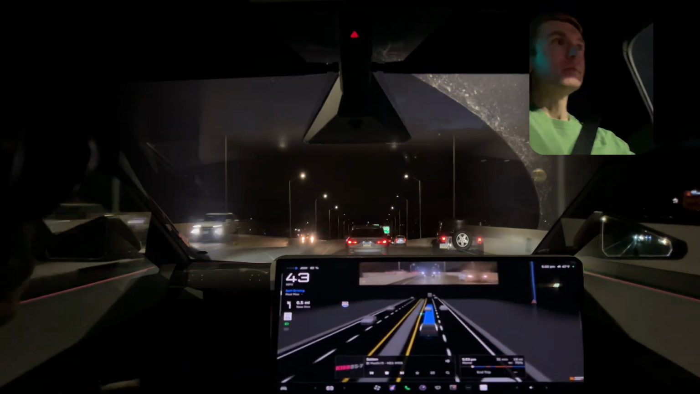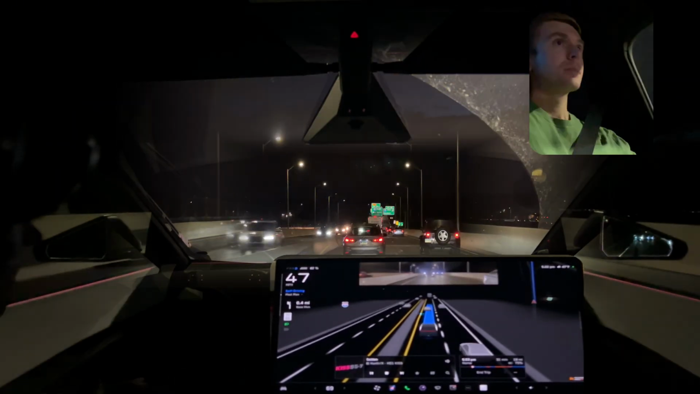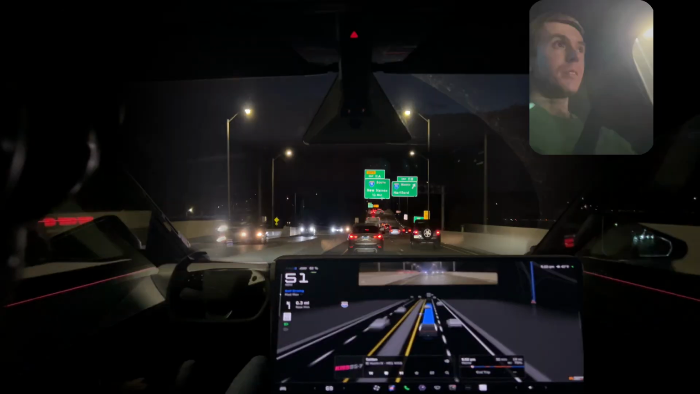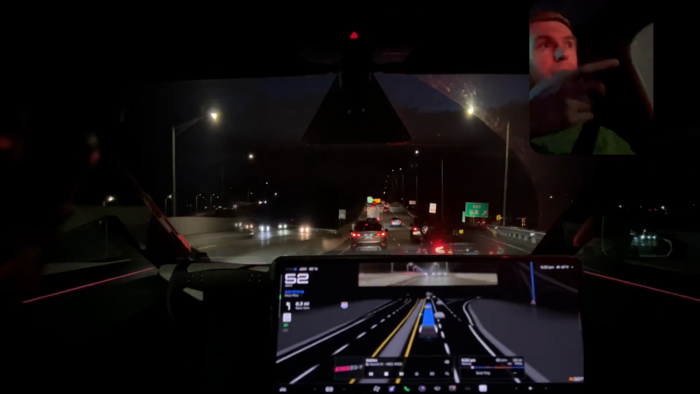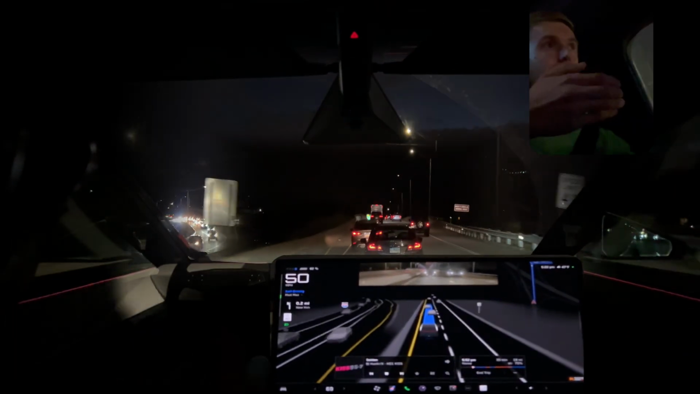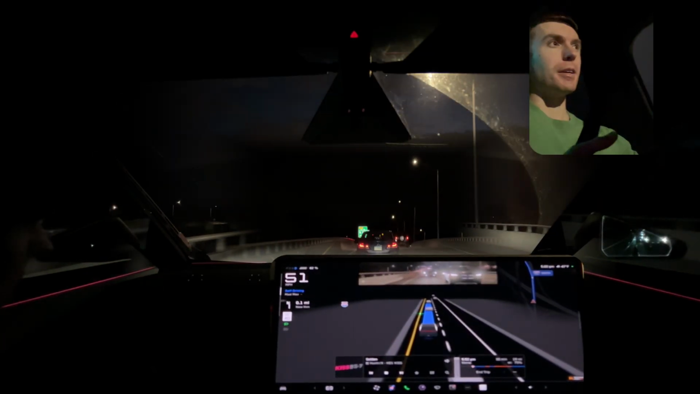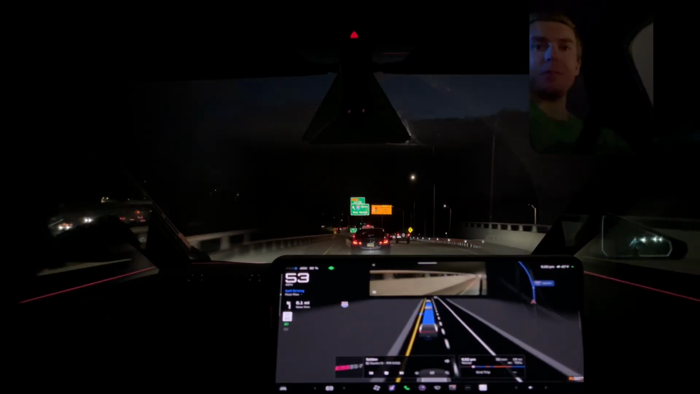Situation normal here. Let's see how FSD handles a cut into its follow distance. Yeah, it's already growing that follow distance. No abrasive braking, no brake stabbing or nothing there. Just gradually increases that follow distance. That was good.